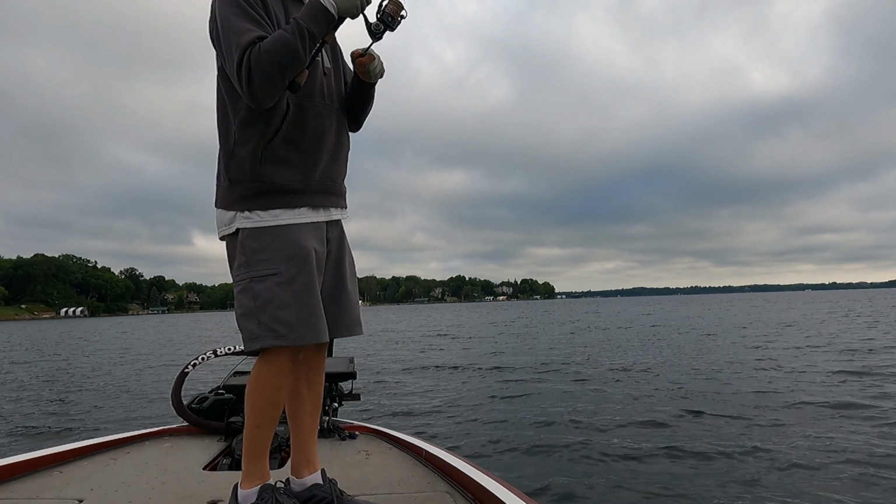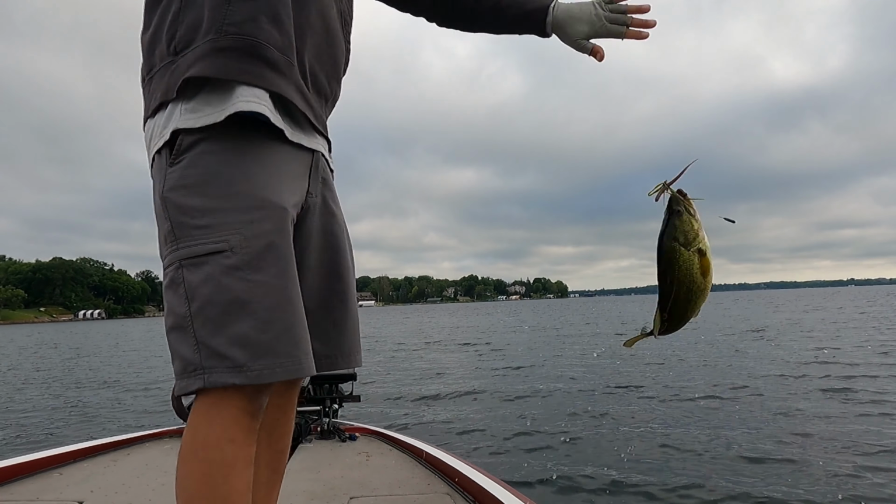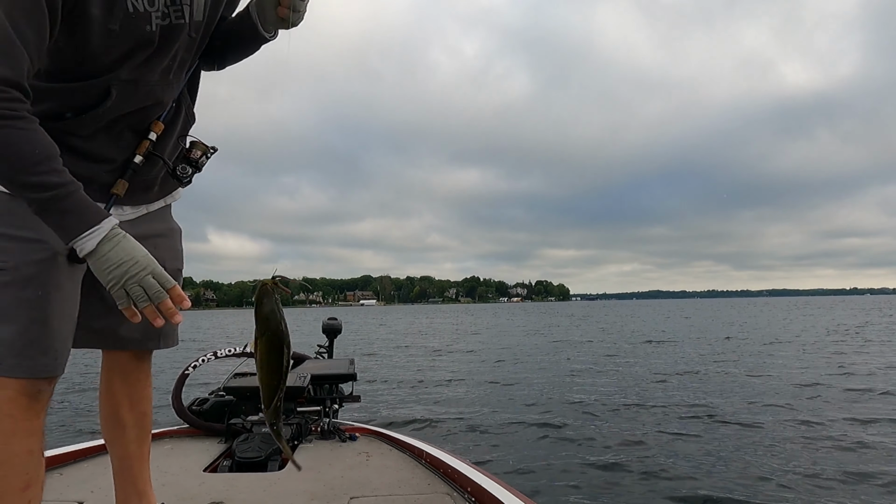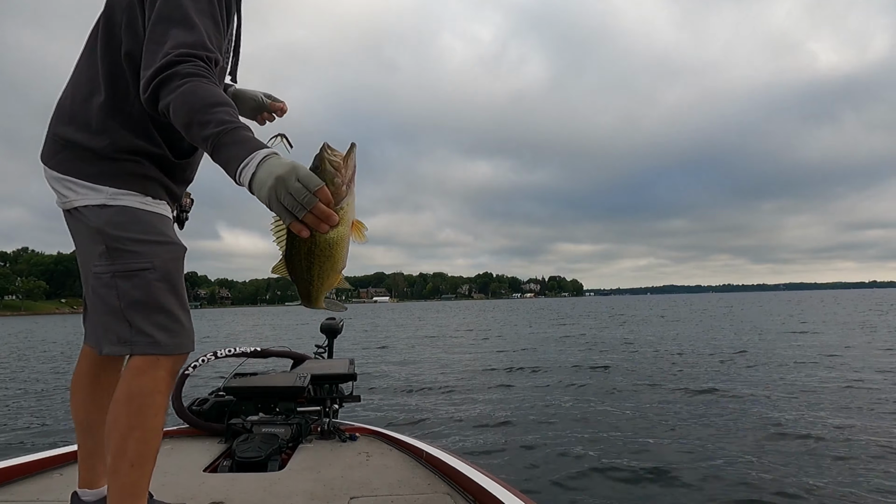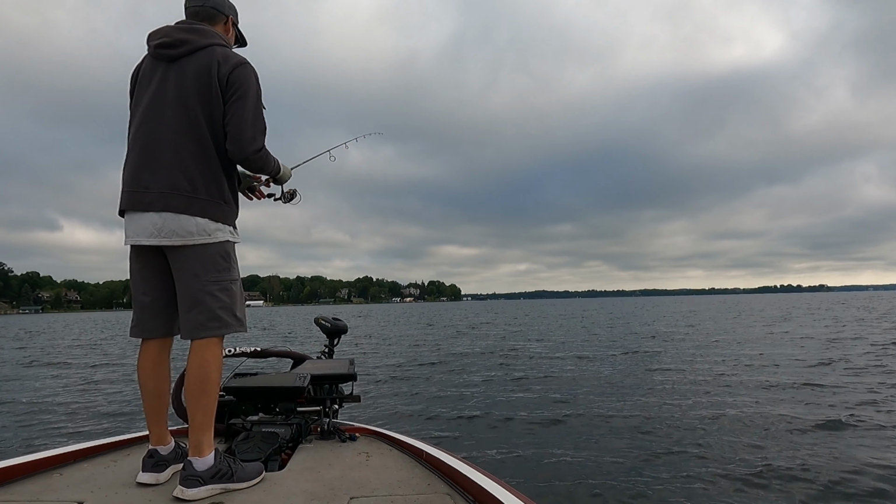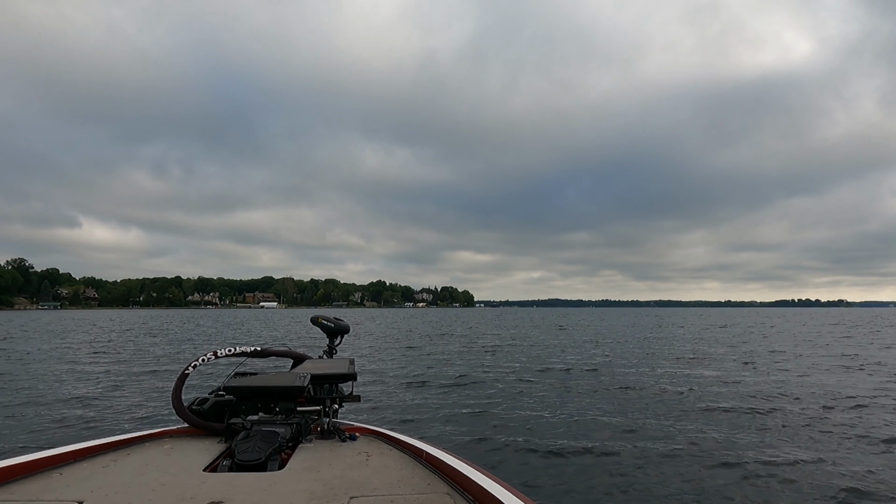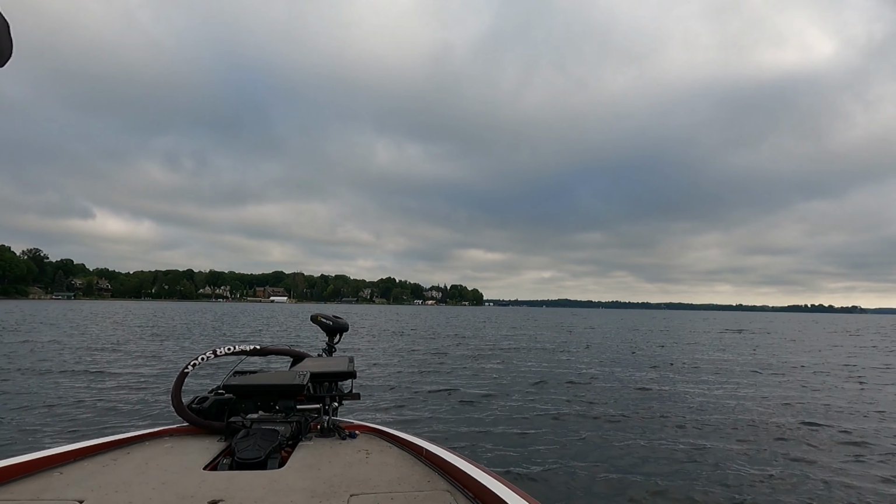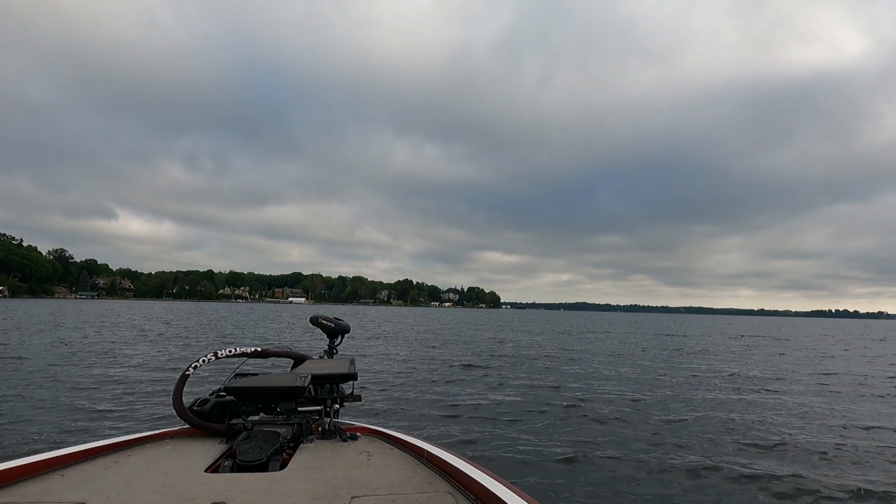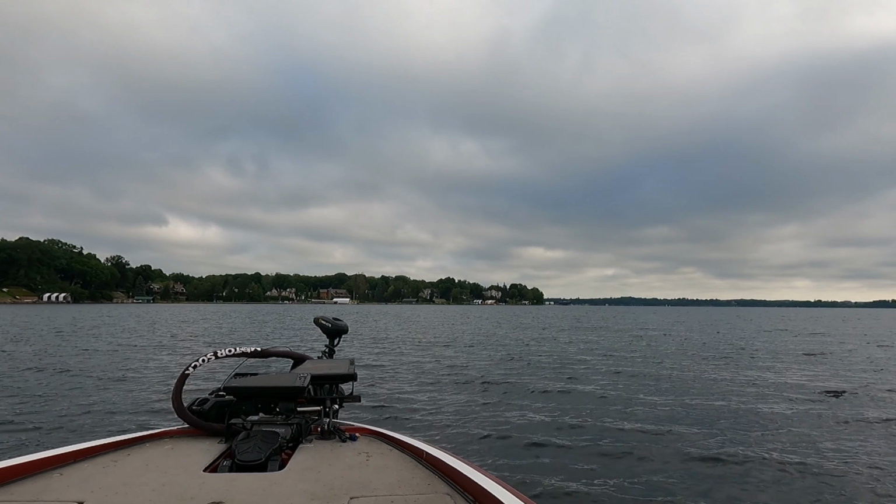A giant. Better though. Nice. Bigger. It's like a 2. Am I going up in size? It feels right, but I would come up here and cast in front of the boat though.